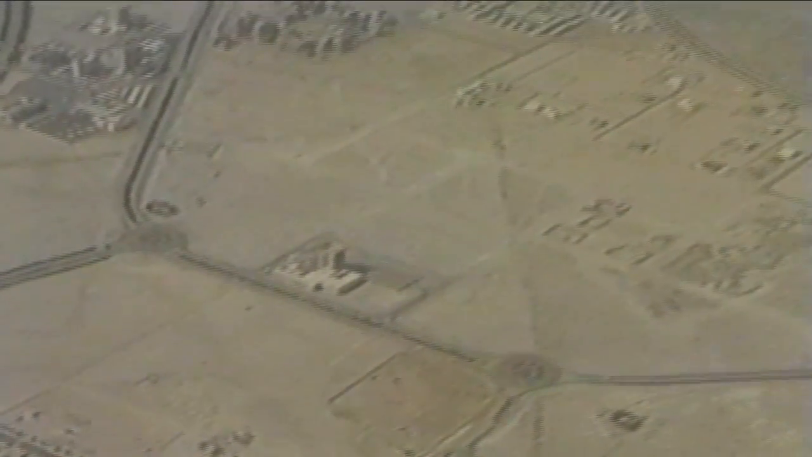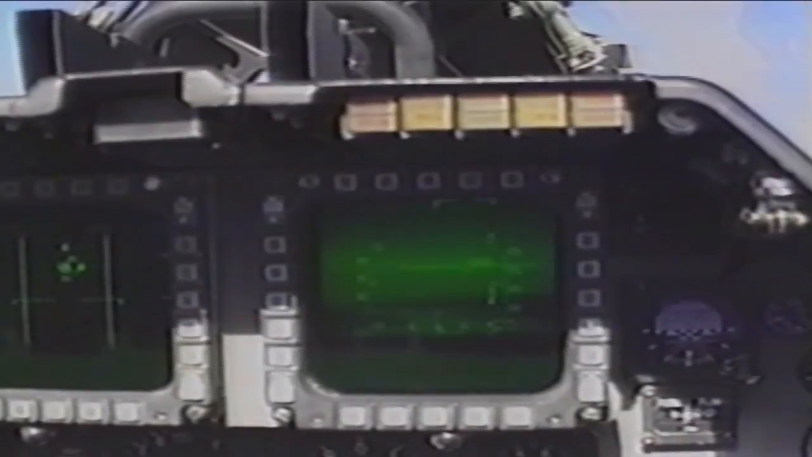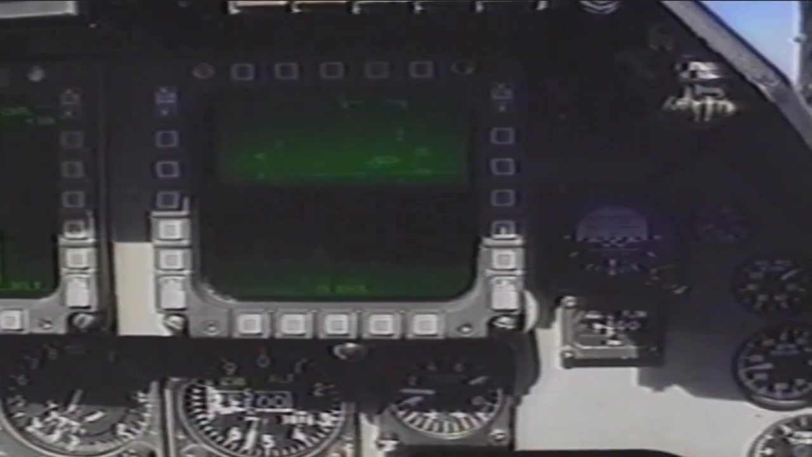Falcon 9, landed. Falcon 10, 10. 3 green. 15 now. 3 landed 10, T4. Okay, they are calling you on 15, sir. Box 2. It's got to be them right there. Here's a FLIR. Good. And a bundle of chaff. Ooh, good. Let me see who this is. Uh-huh. There's the trailers right there.